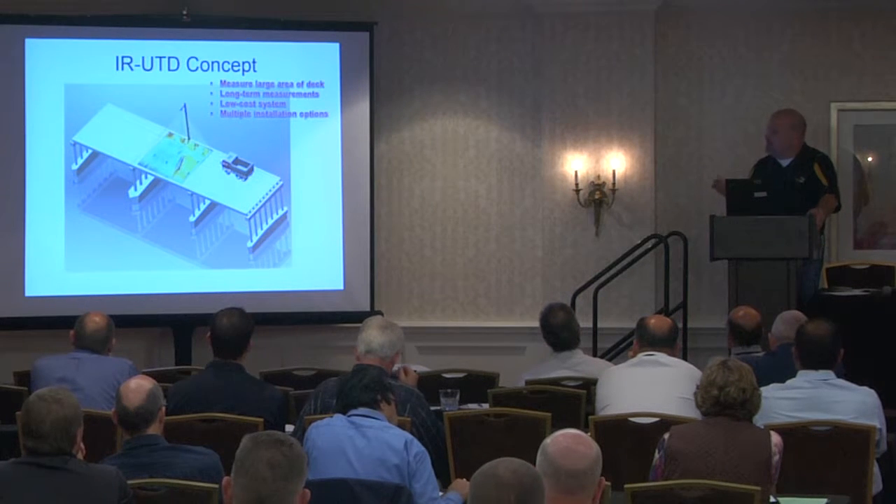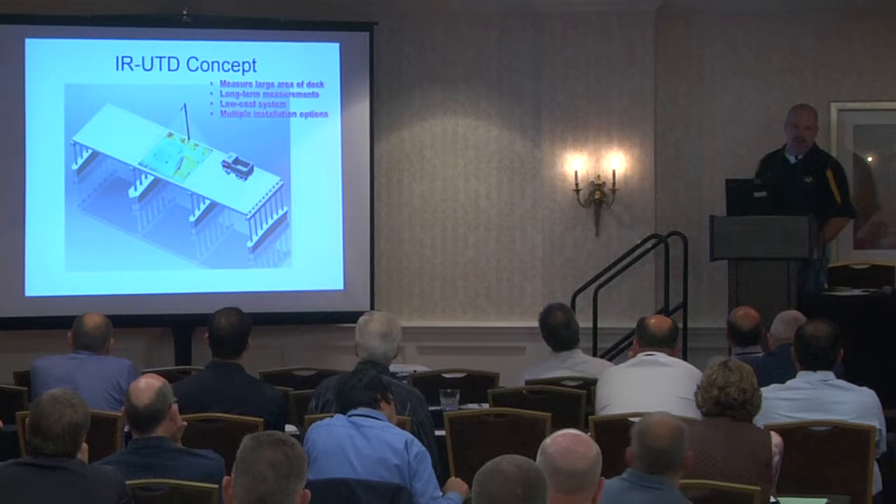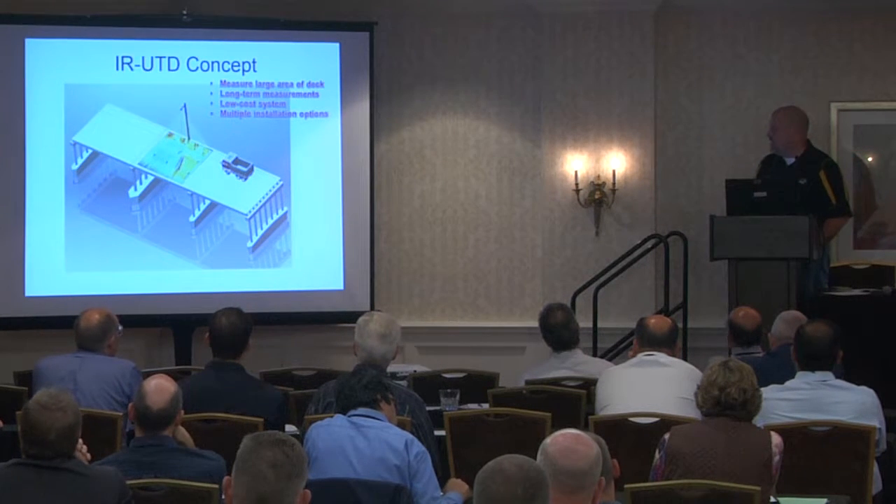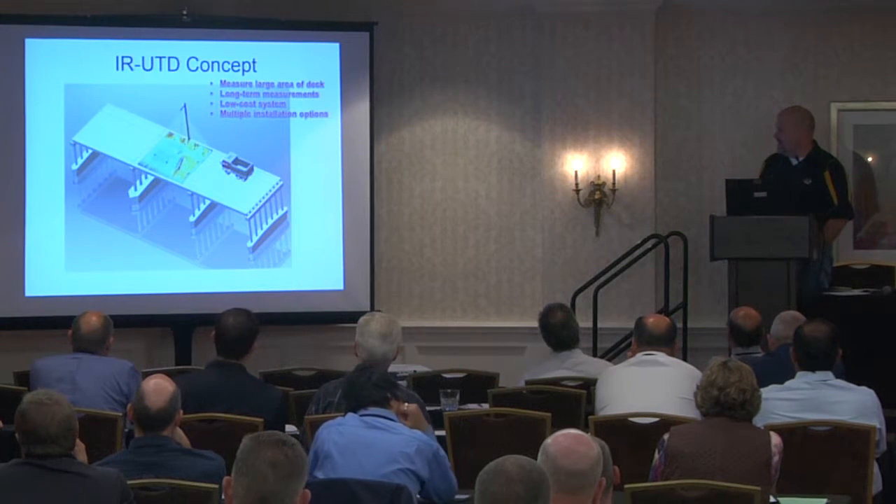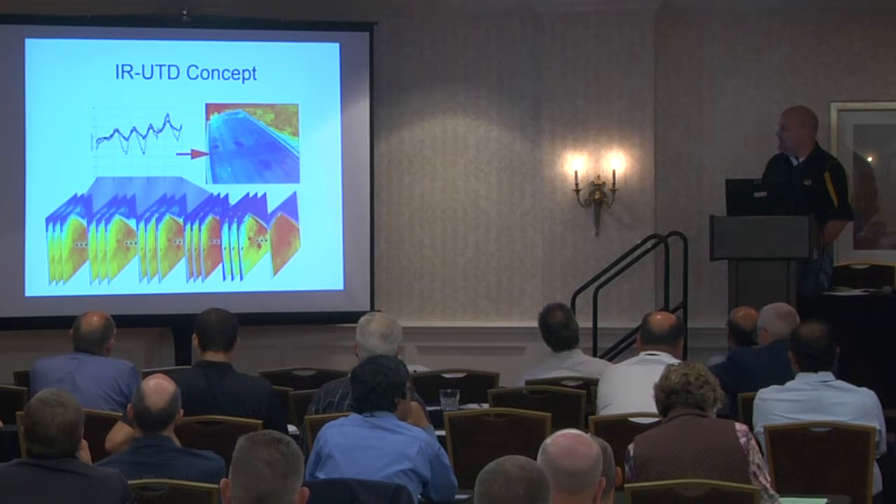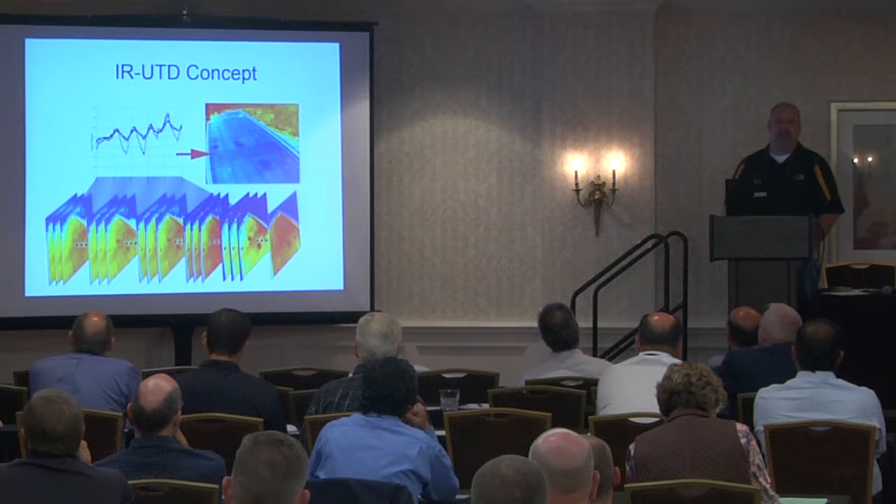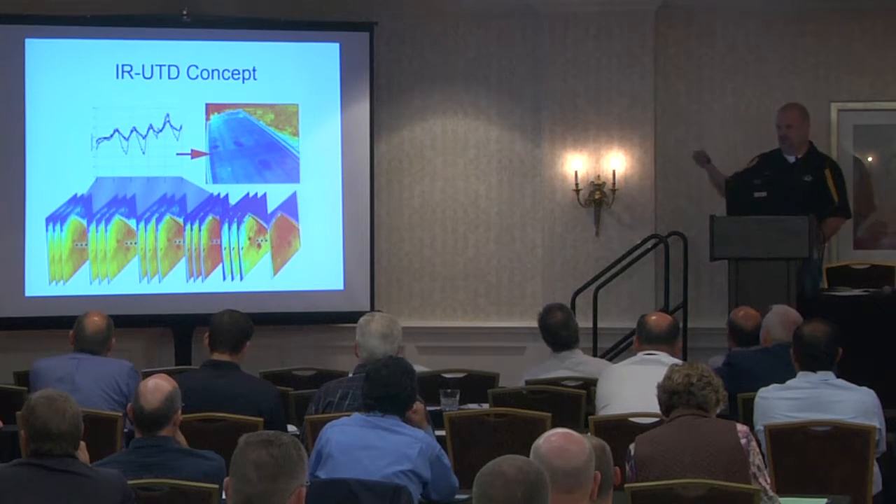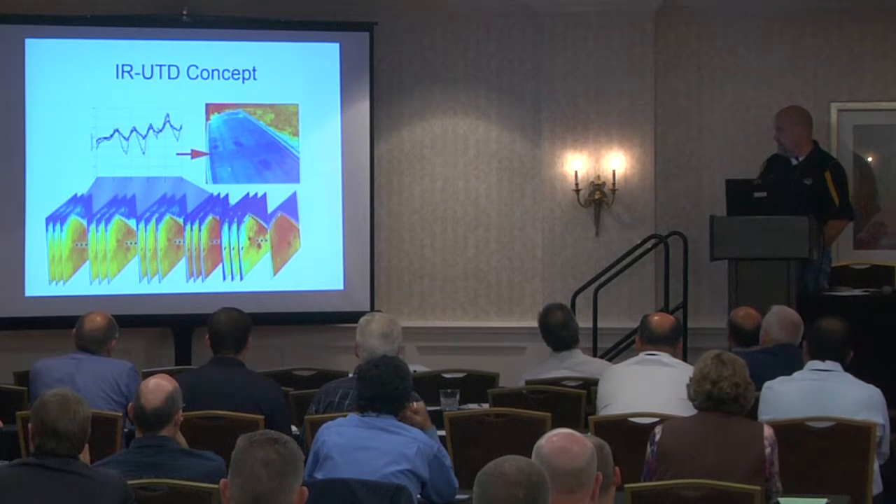A UTD is a different concept altogether. You're going to take an infrared camera and mount it in a fixed position on a bridge deck and image a portion of the bridge deck over a 24-hour period. You can do it for less, as little as 4 hours sometimes, but essentially collect data over a period of time. You collect lots of these images, and then they're processed. What's produced out of this is not a thermal image in the conventional sense that you would think of it, where the colors in the image represent temperature. In this case, the colors in the image represent thermal inertia. There's a rate of change of temperature over 24 hours.